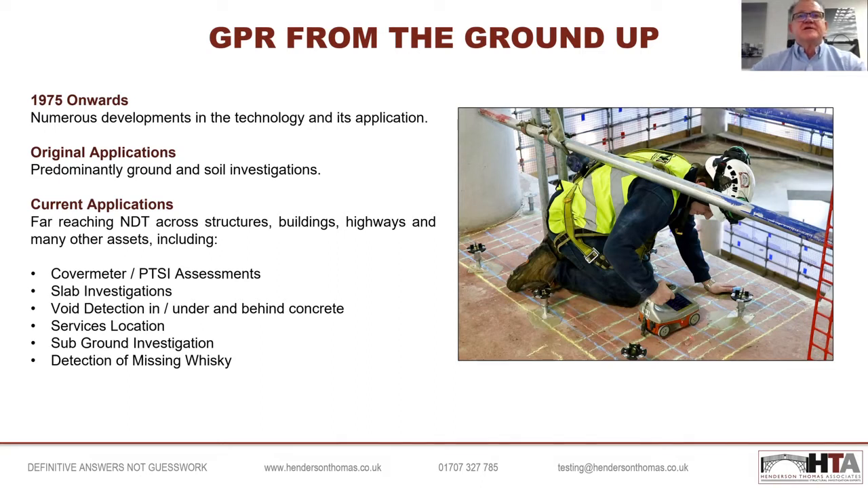And as you can see on the bottom of this list, a bit of a strange oddball application that we were asked to do some time ago was the detection of missing whiskey. And when I say missing whiskey, it wasn't stolen whiskey. It was to do with the angel share, which is the evaporation of whiskey in a barrel over a length of time.